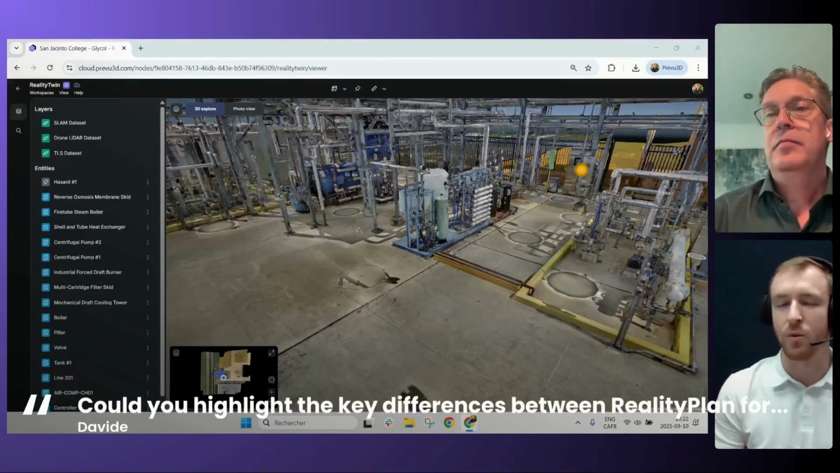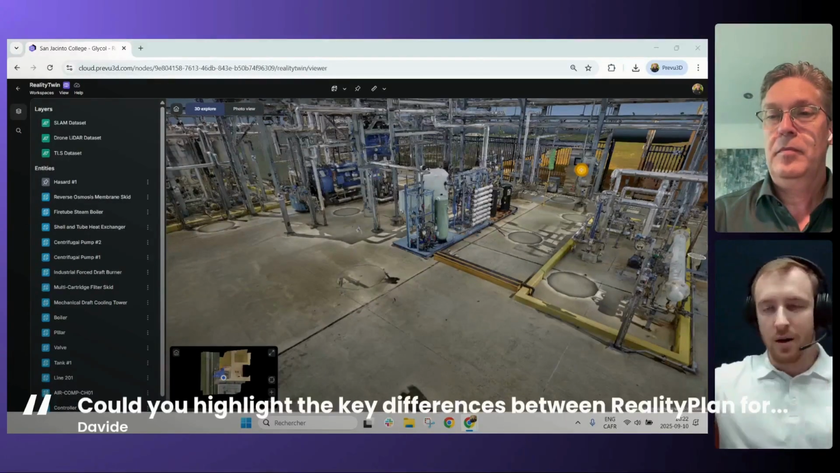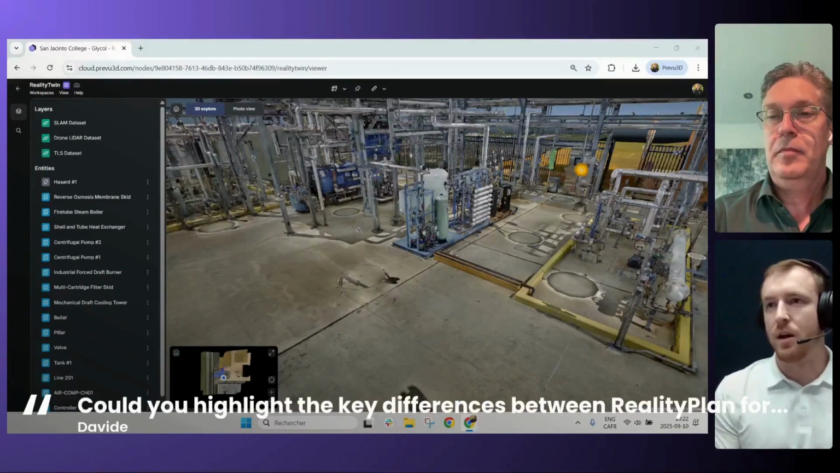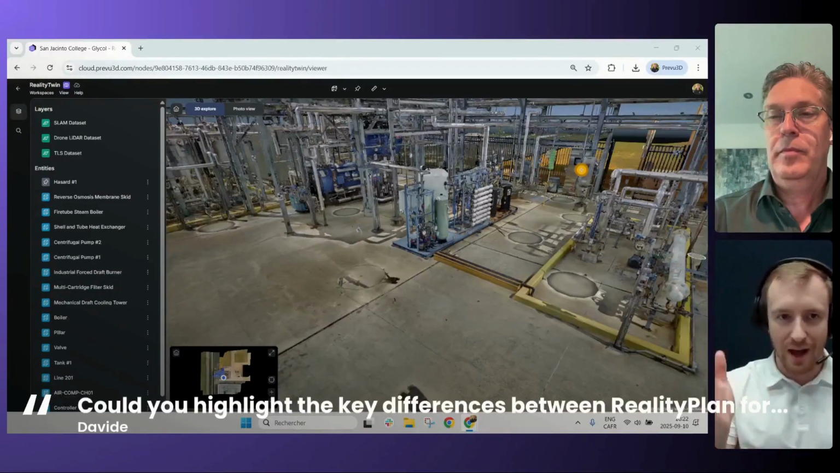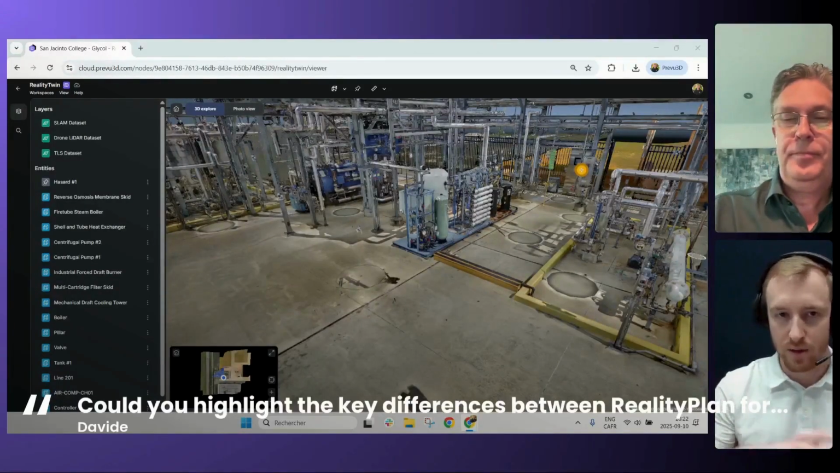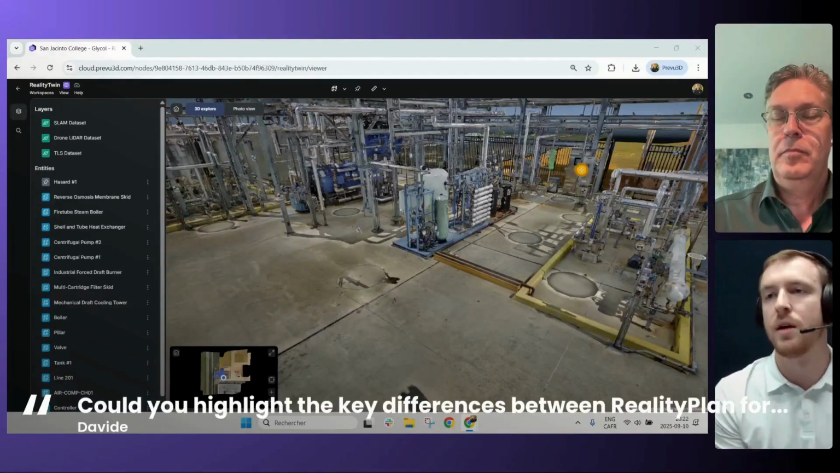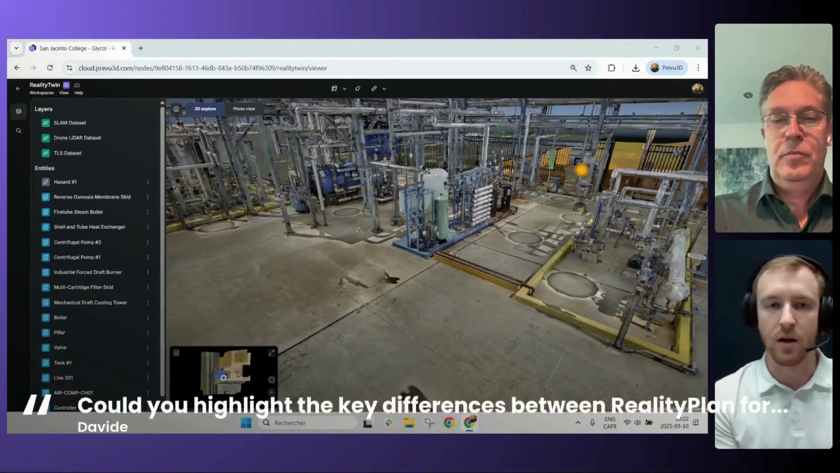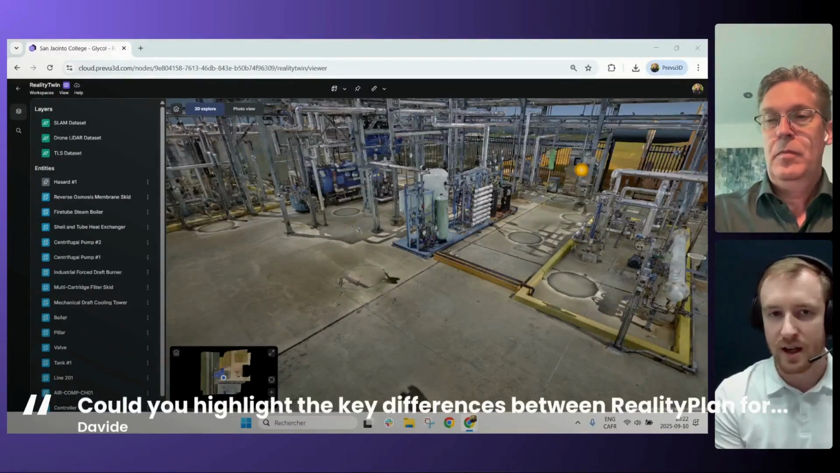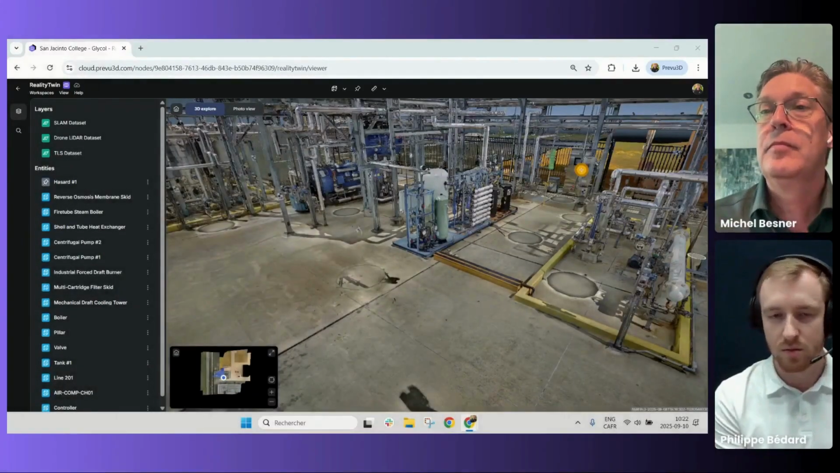Compared to that, RealityPlan, like Michel mentioned, is a bit more, not offline, but a bit more disconnected from your source of truth. The Twin is really a live source of truth that you have collaboratively online that everyone can access at any time, whereas RealityPlan will be mostly used for design planning, like pre-design analysis, layout planning, and things like that.